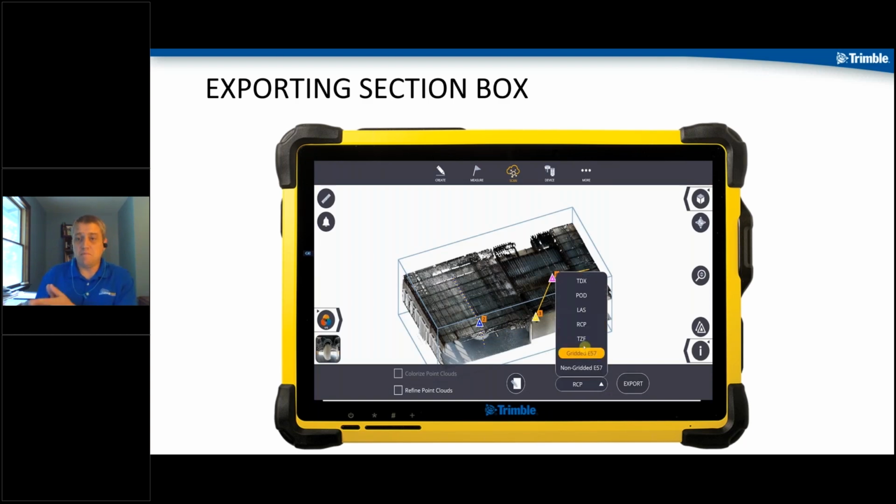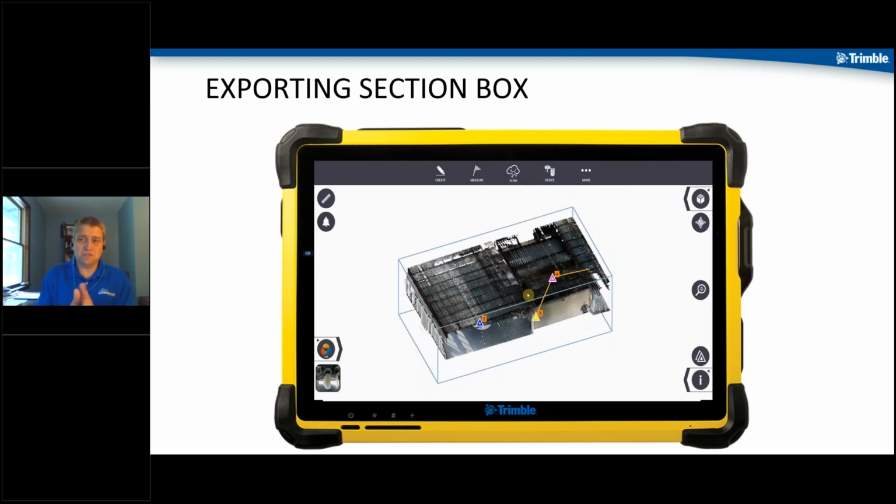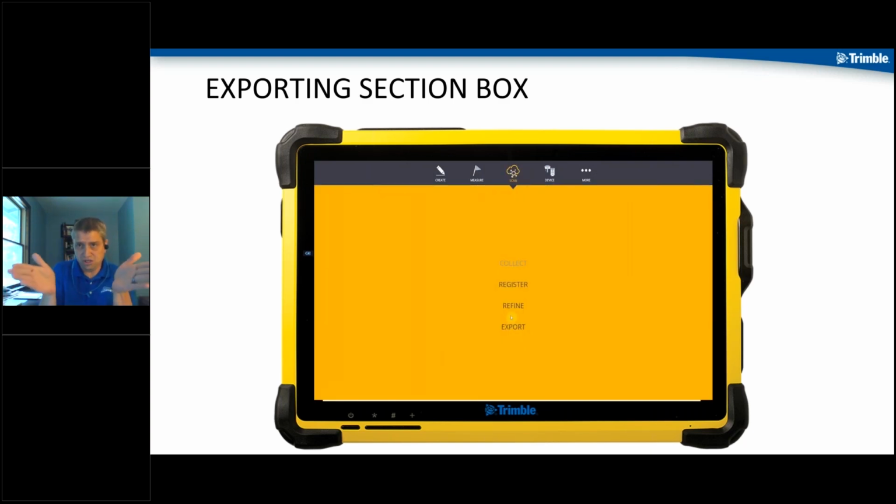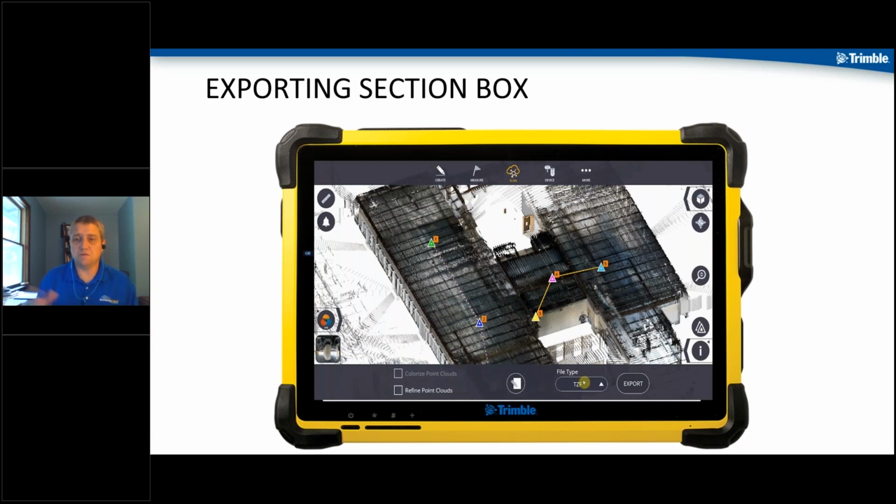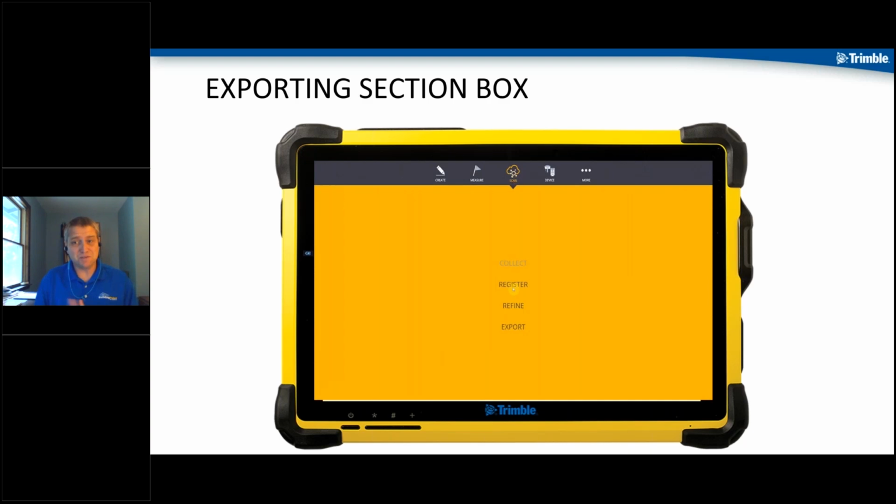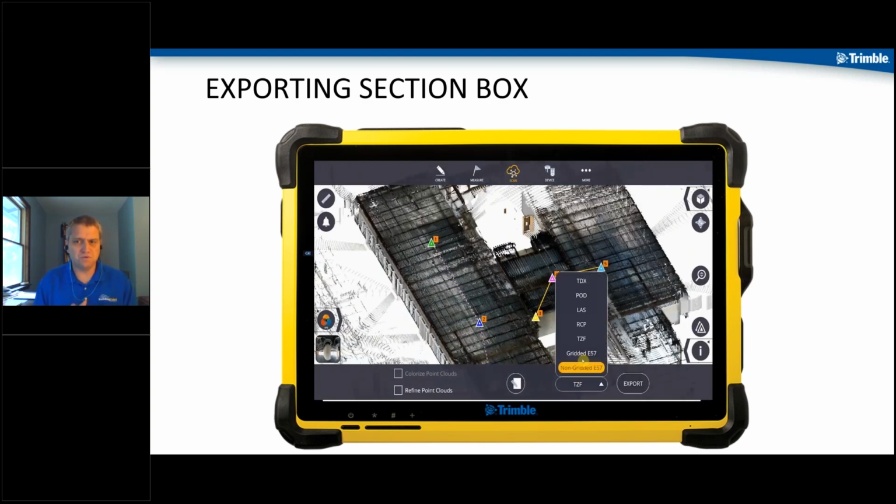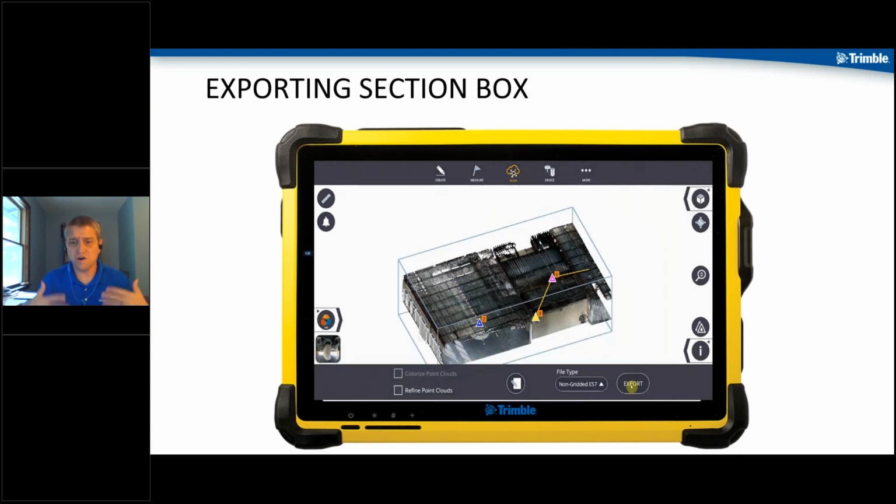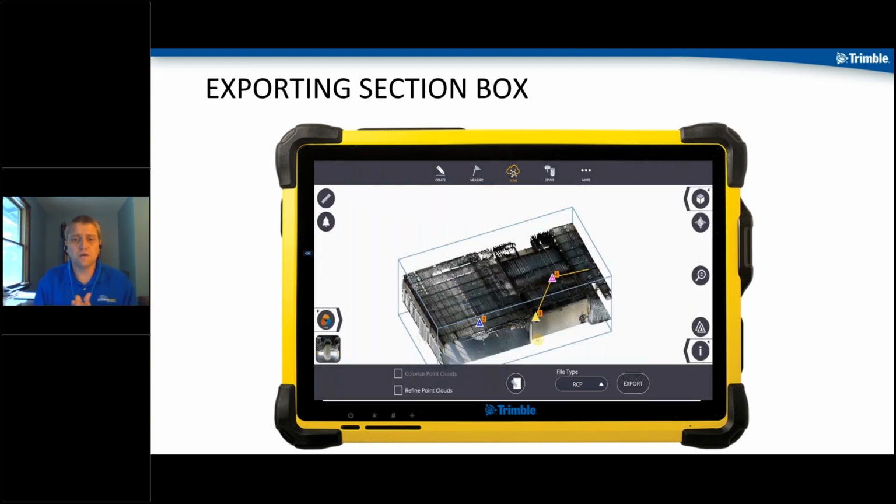But maybe you go out and scan a facade today in front of a building, but you're only interested in, say, the western half of that facade. Well, you don't want to inundate your BIM team with all that information. If you could section that down and export that out, your BIM team's going to love you for doing that. So that's a really good feature to utilize, and those will carry over with all your other sectioning to your robotic total stations and stuff as well.